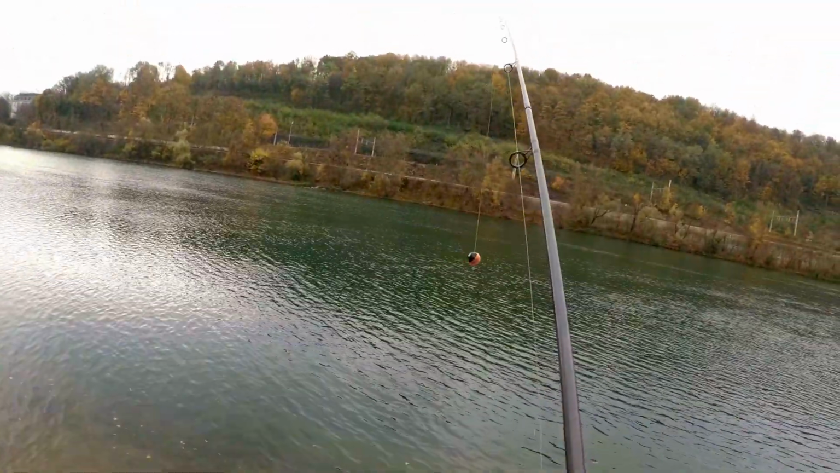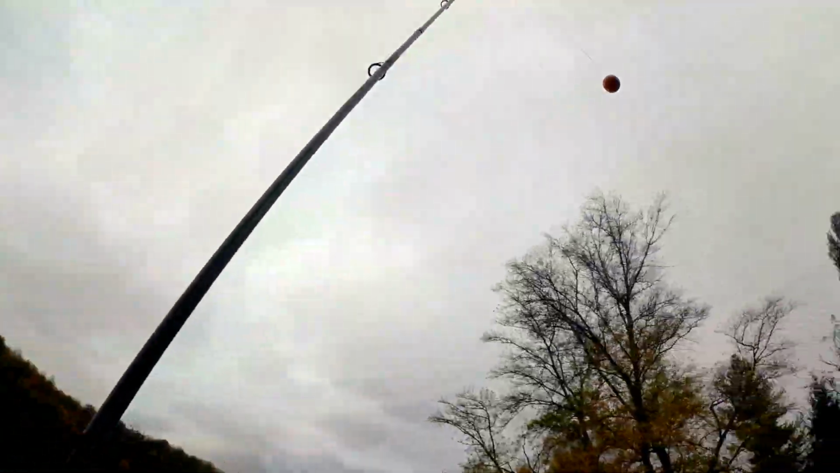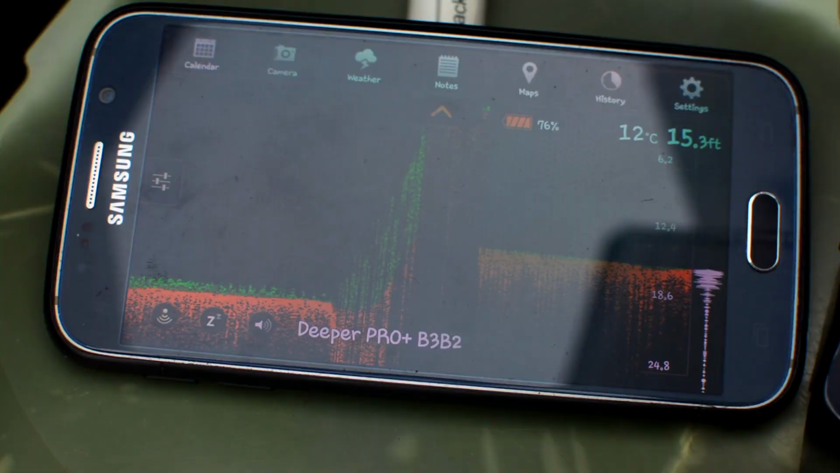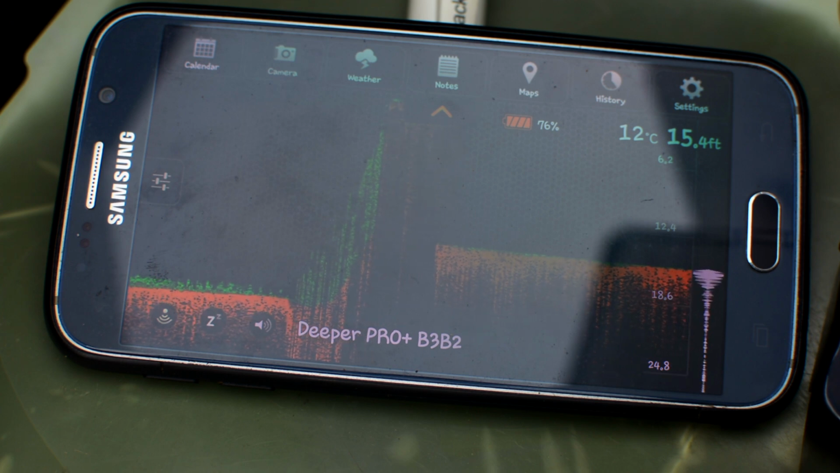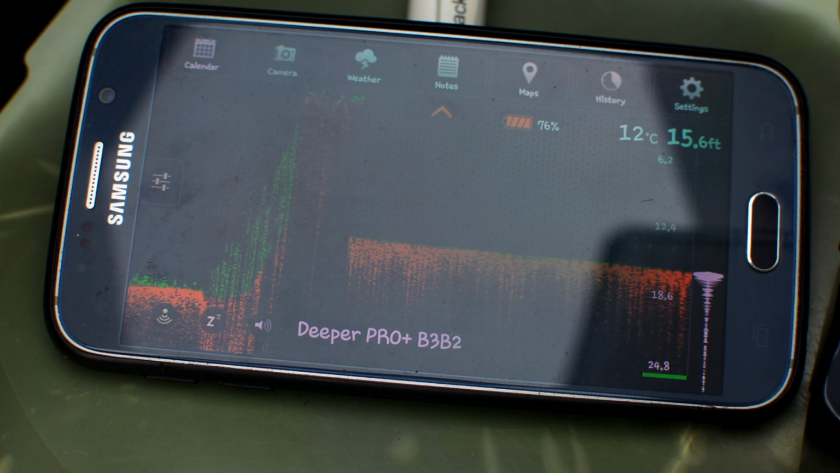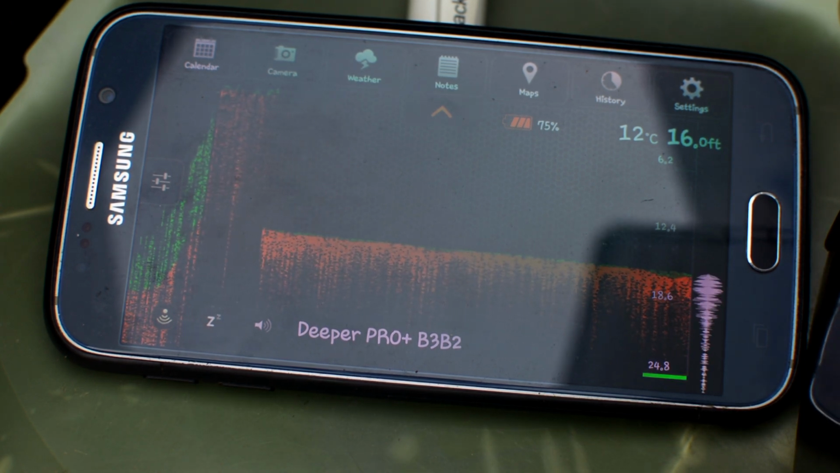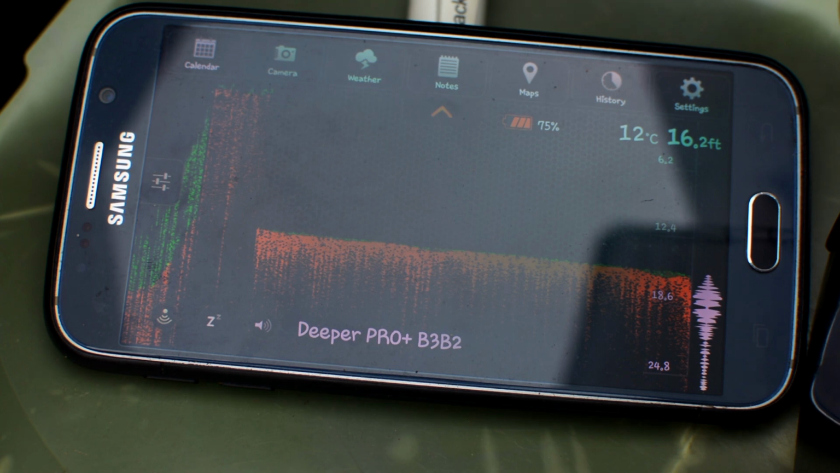So we're just going to cast this out into the clip that we've already done. And as you can see, it's around about 15 foot. And that's where the bulk of the fish have been coming. So we're just going to bait that heavily tonight and hopefully get in amongst the fish.